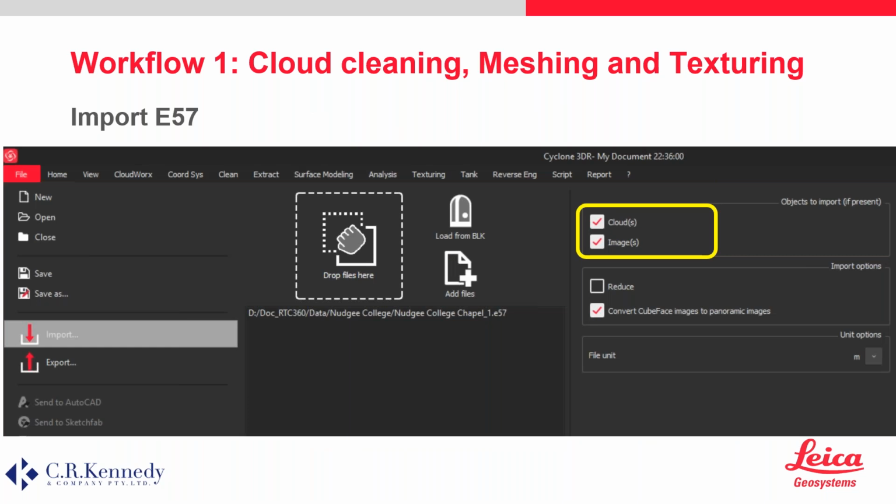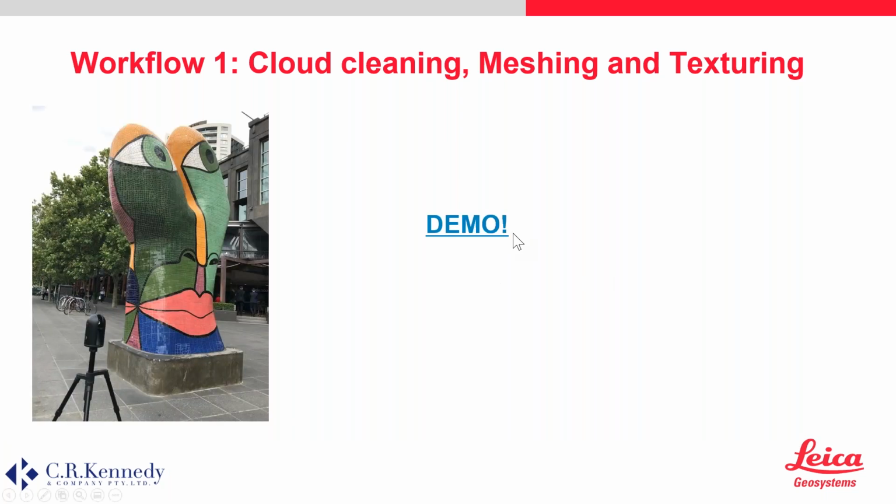So what we've done is that the BLK setups have been registered together with Register 360, and out of Register 360 we've exported an E57 this time. So what's interesting in this new Cyclone 3DR is that when you import an E57 file, it now lets you choose whether you want to import the cloud or the images or both of them. So that's a bit of a different workflow concerning the texturing that I thought would be interesting to show you. So let's now go to the file itself and you'll see what it looks like.